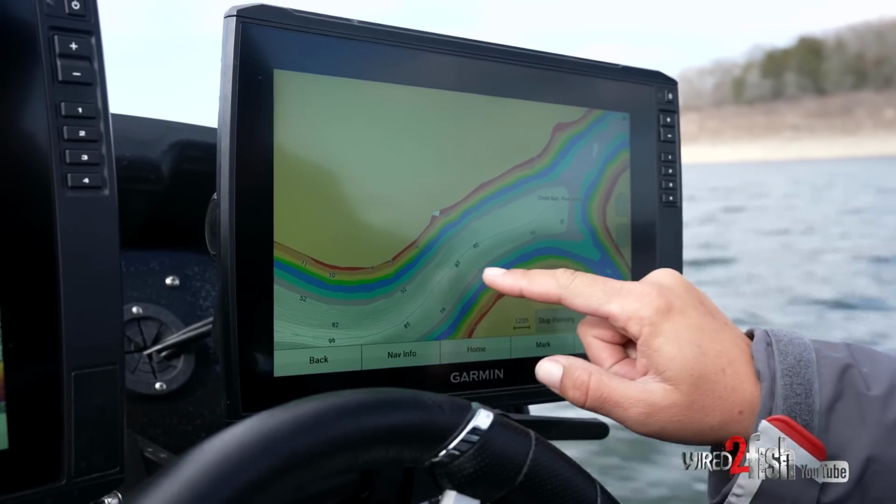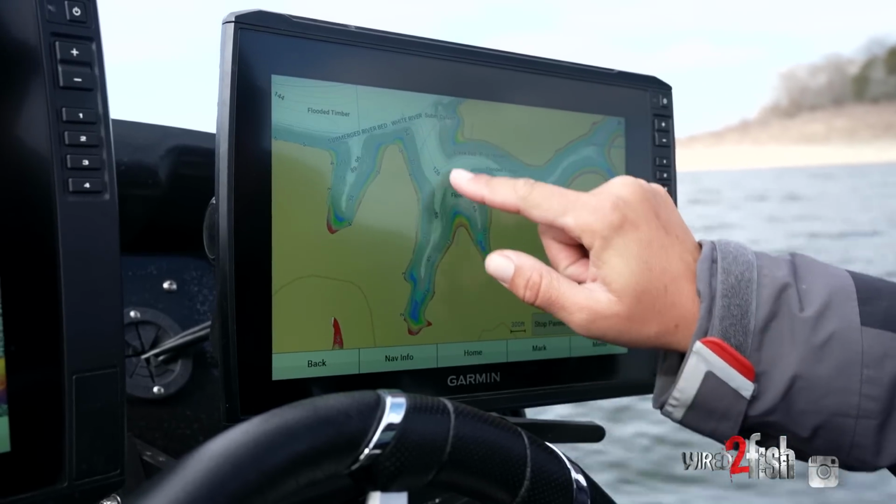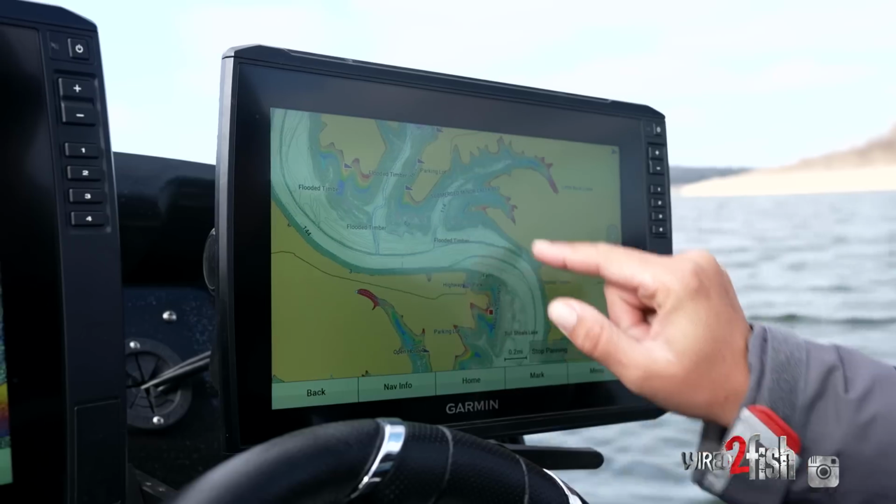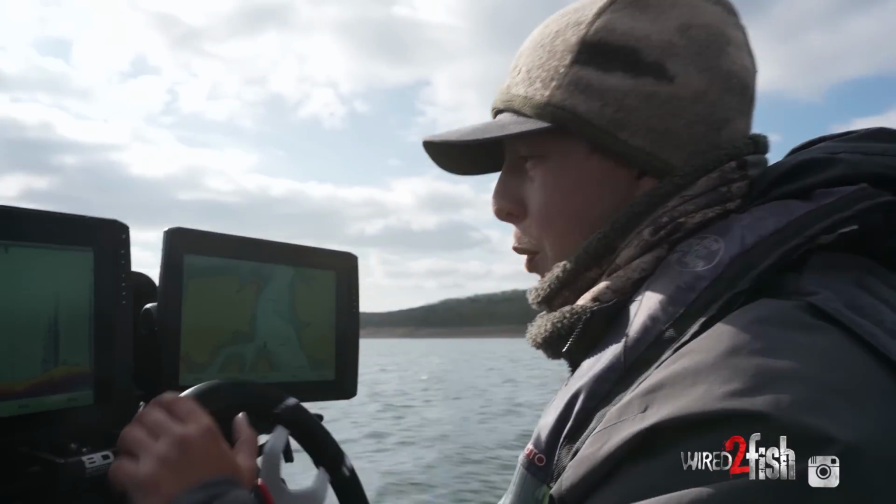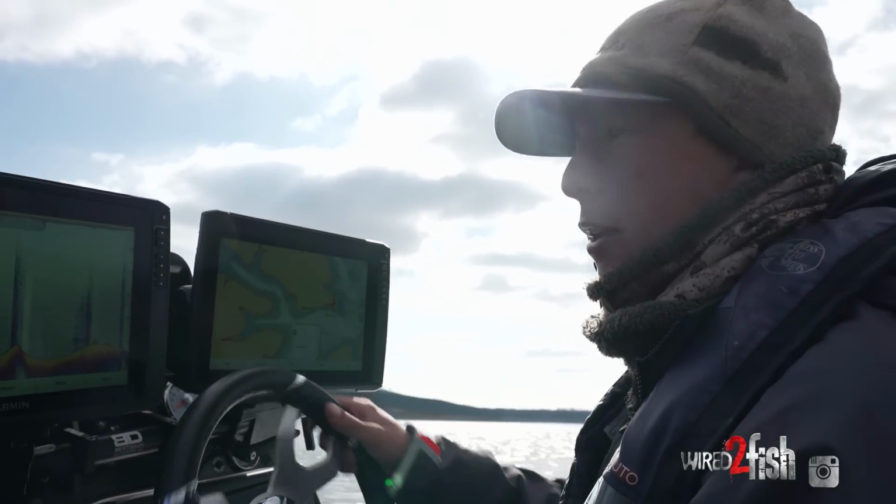Maybe they're up here in this 55, but it's going to take forever if you just try to scan all these creeks. If you shut down and go really slow scanning the whole thing, it's going to take all day. I'm going to show you a little trick that's going to save you some time and help you catch more bass. We're going to put this thing on plane, and we're going to use our 2D sonar to try to find some bait.